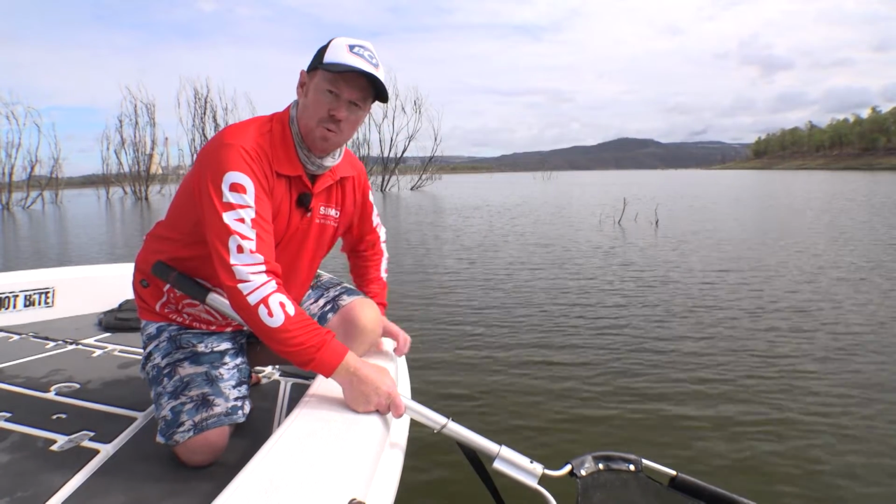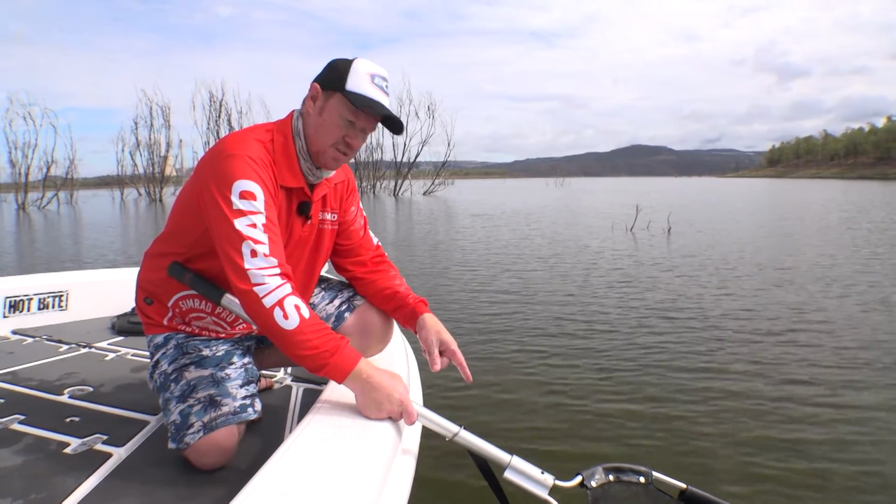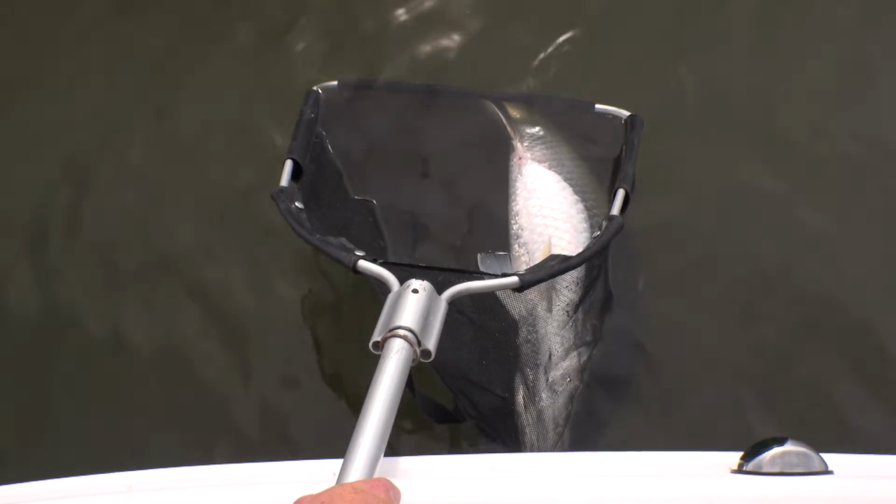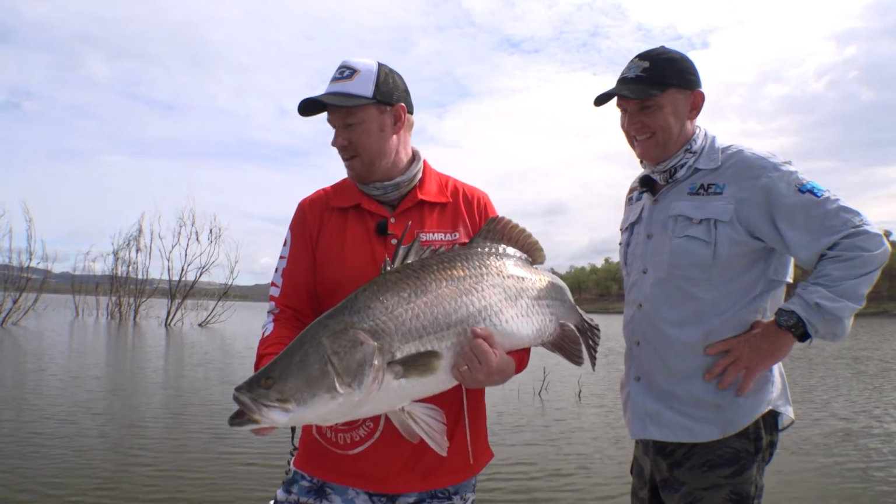Always remember too, this water can be hot. So if it's those stinking hot days, you don't want to spend too long with your fish on the surface. They're used to living another metre or so down in the cool water. Heat can really knock them as well. Just keep that in mind. This fish has given me some thrills, so we're just going to spear it straight back and let it go.